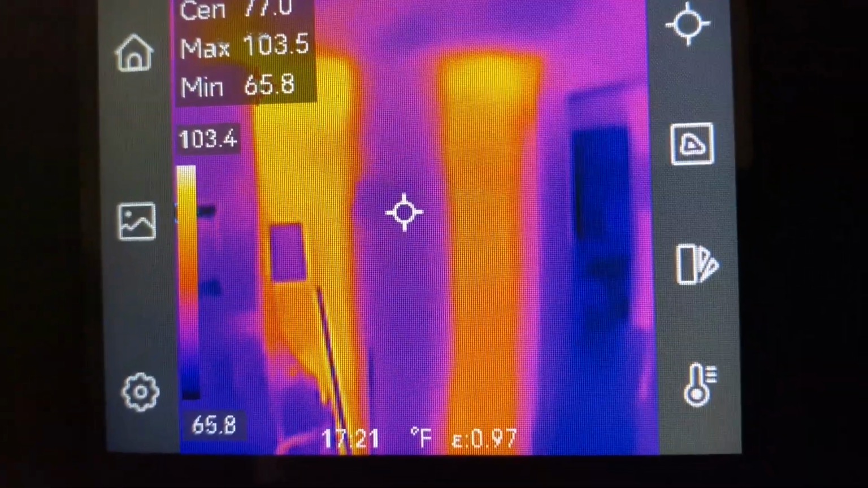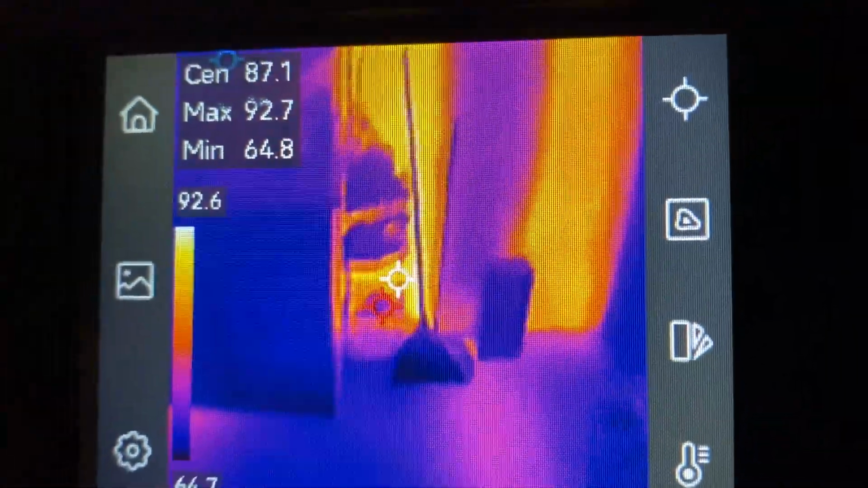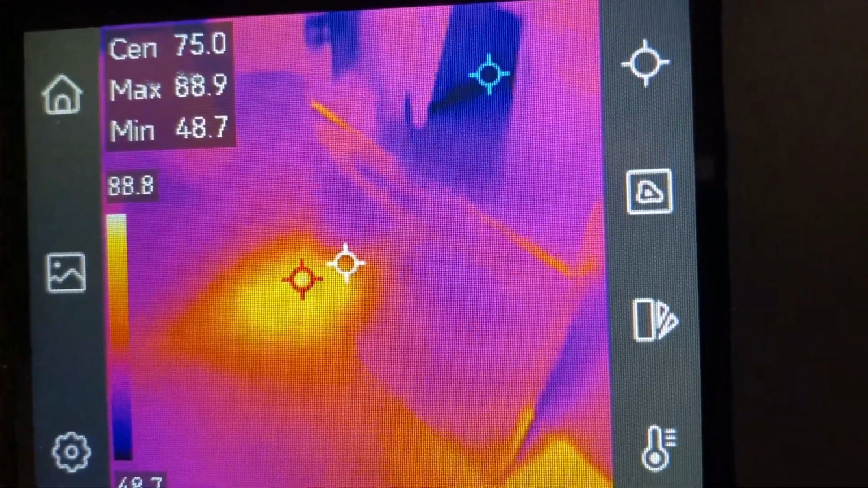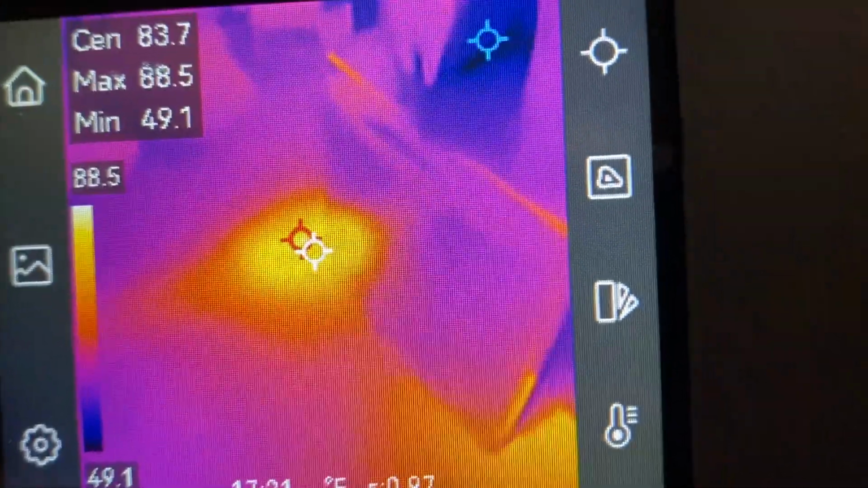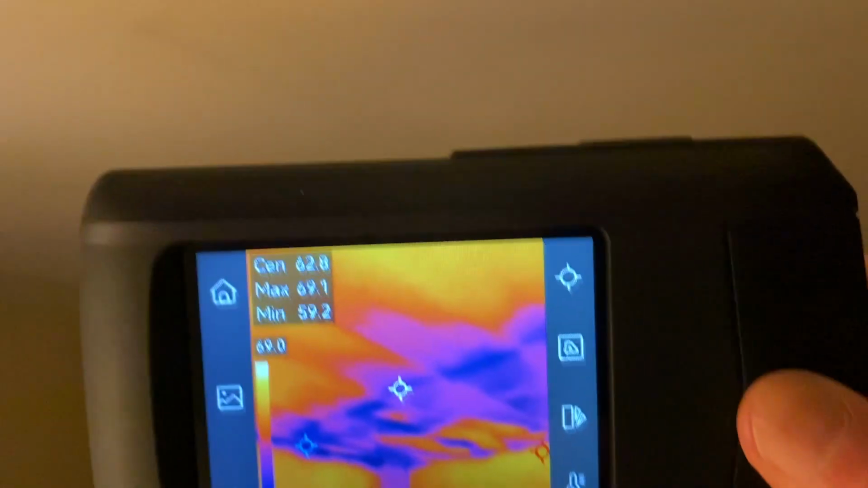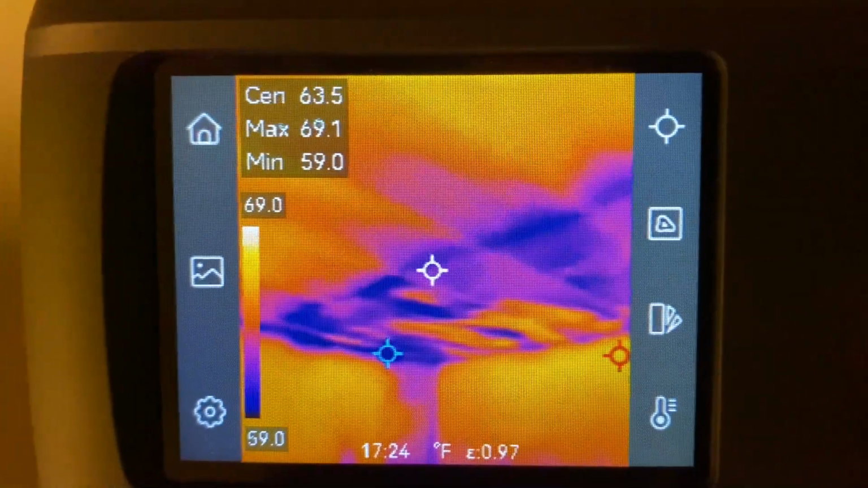Now, another reason why you need this, I want to see the actual heat loss, which I suspected, but it's startling seeing it in this bedroom in a corner of the house. The floor above has, I guess, empty attic space, and you could see the difference between the living space and the attic space.